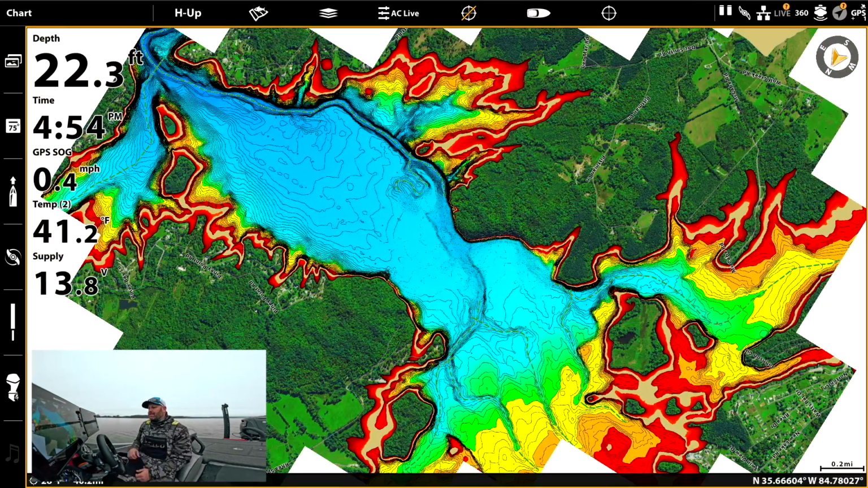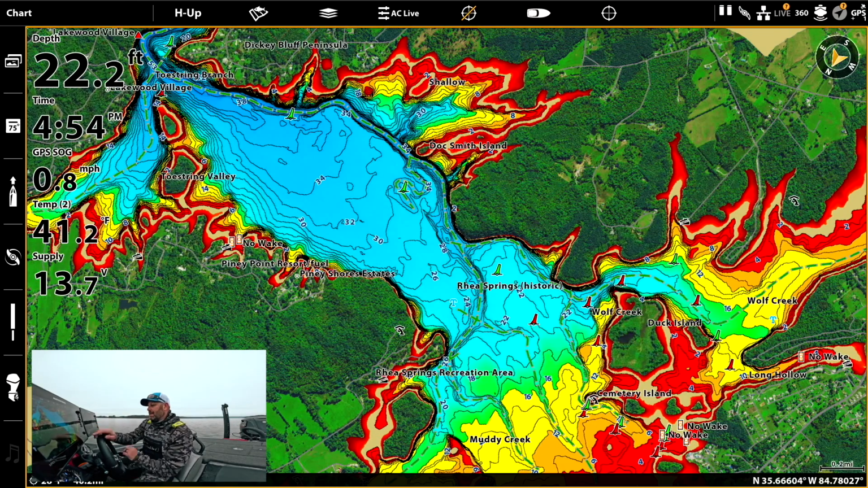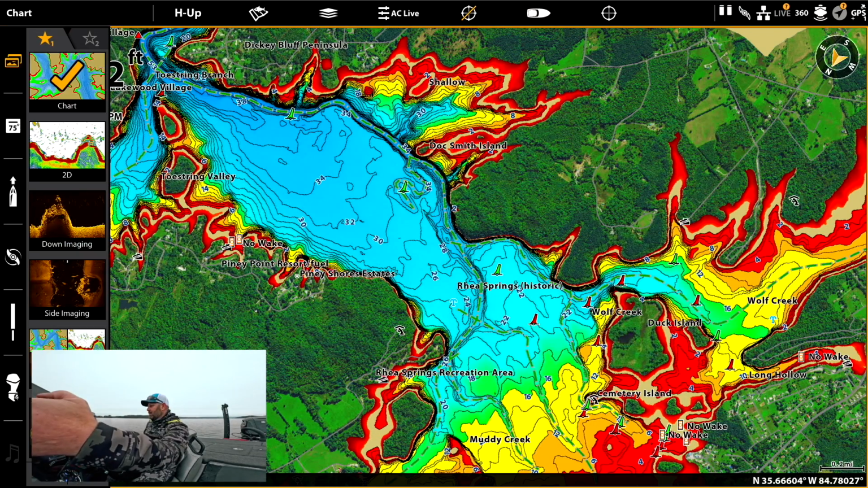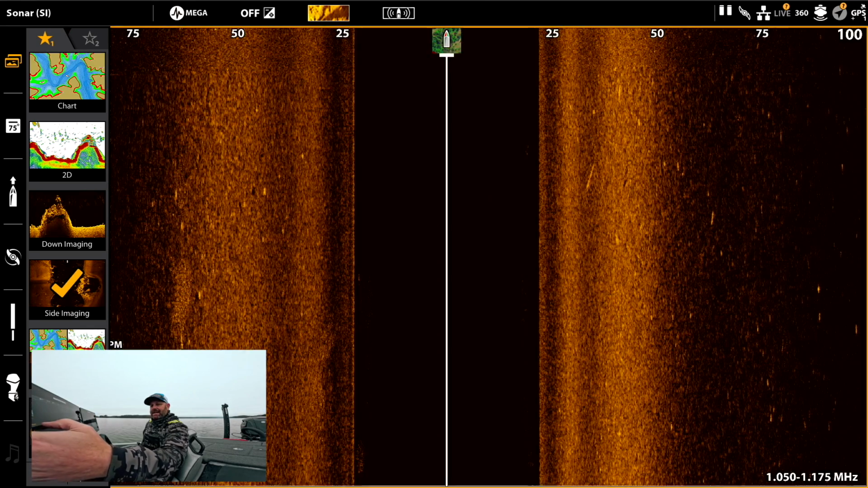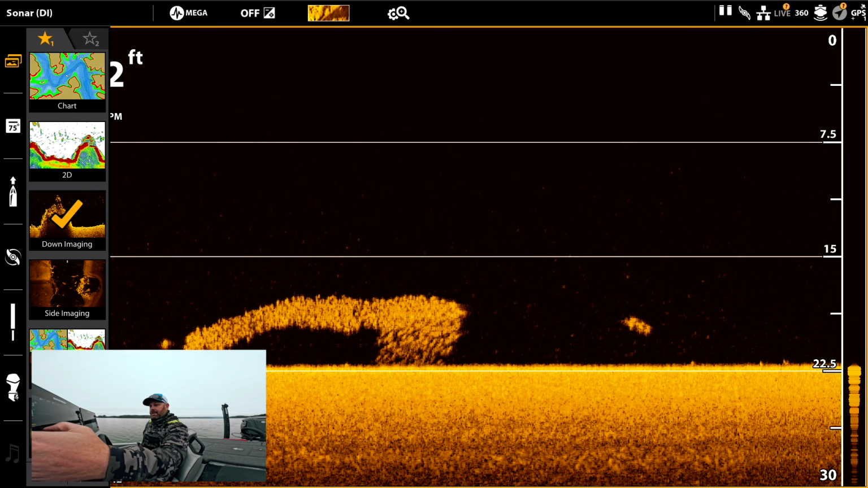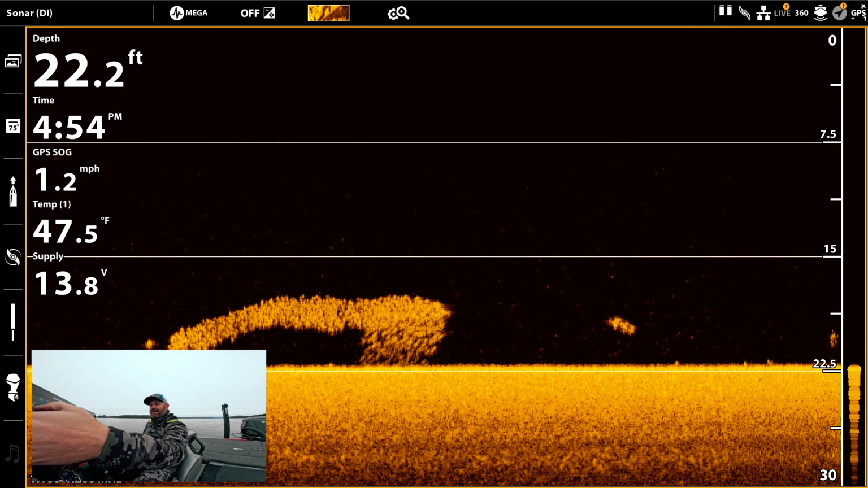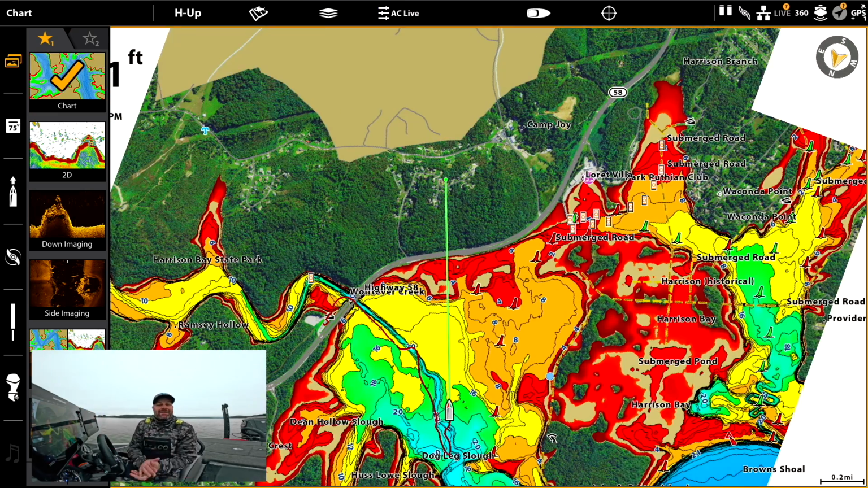Some real quick things for you guys. I wish I had you plugged into this. Maybe I can see if I can get you over here, show you what's going on with side imaging and down imaging. Let's see. There's a lot of stuff going on on these graphs over here. But today we're talking about mapping.